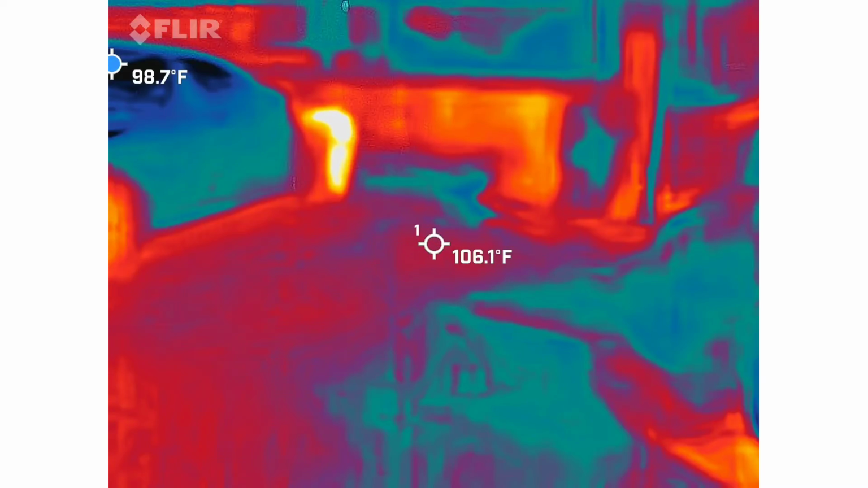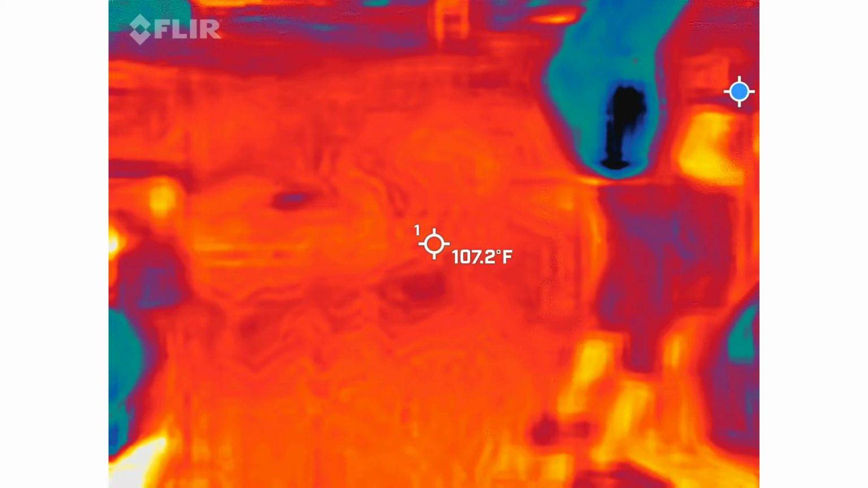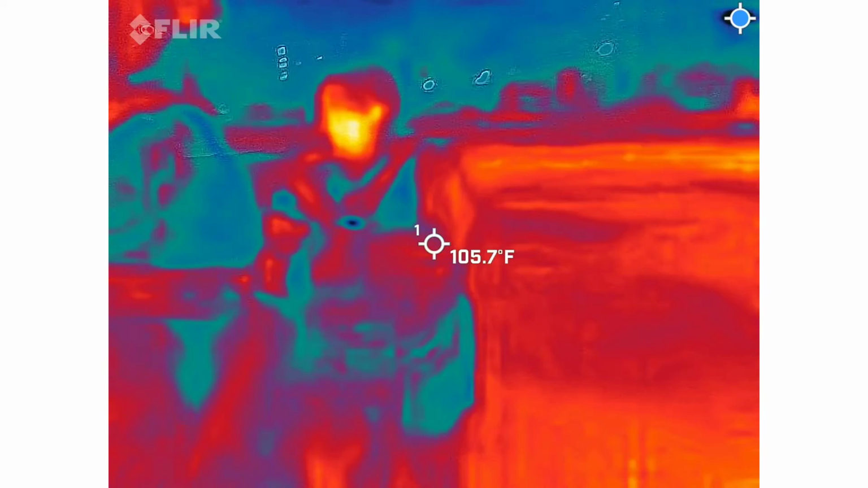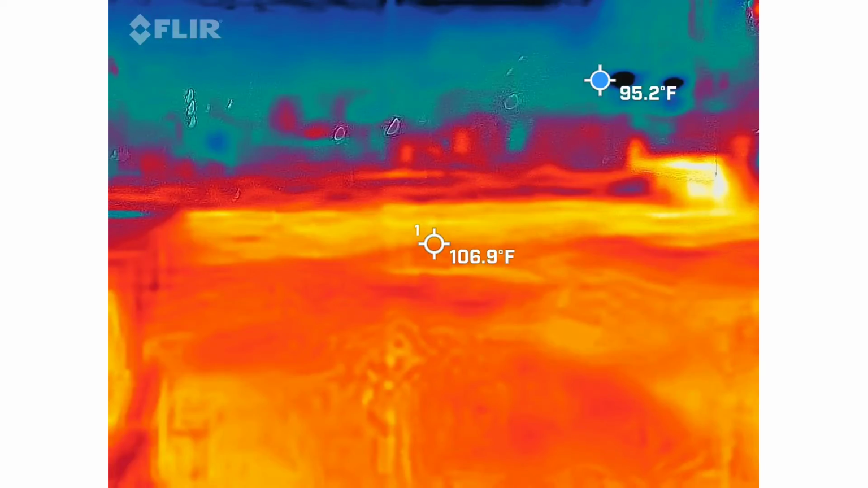Do we turn it off? Said hibiscus. You heard hibiscus? Yeah. Holy cow. Do we turn it off? No, leave it on. She's got something going on here. What else do you want to know?